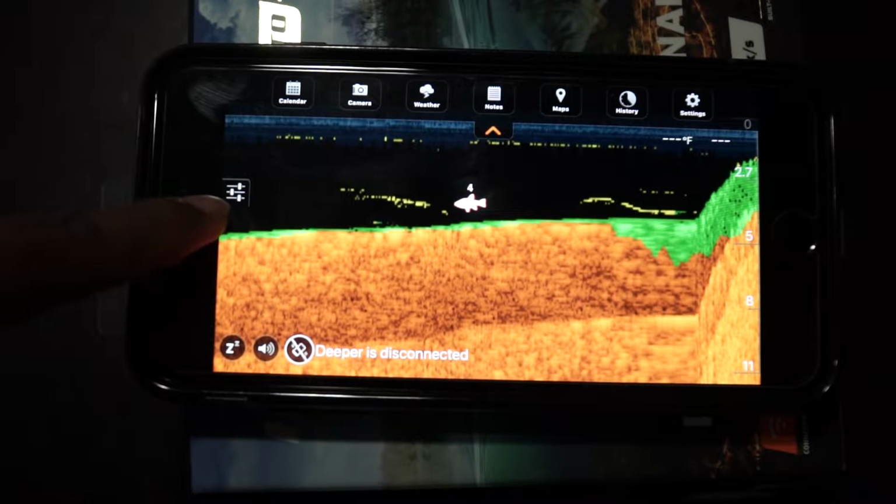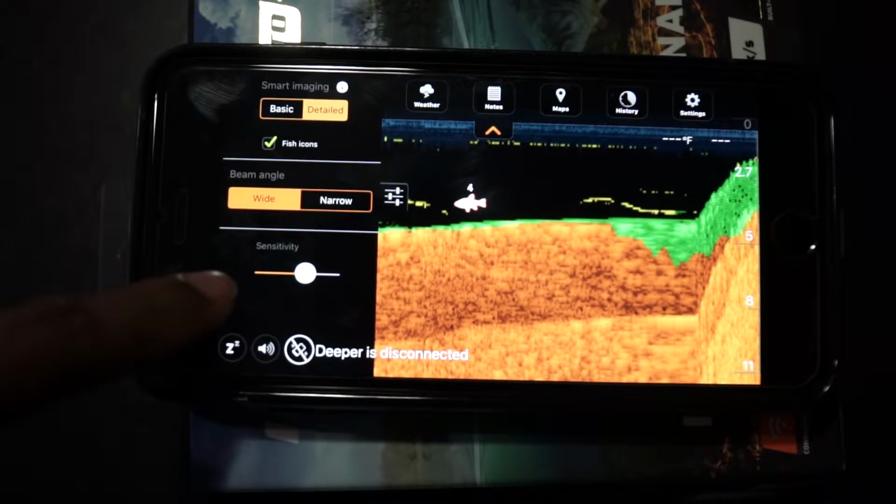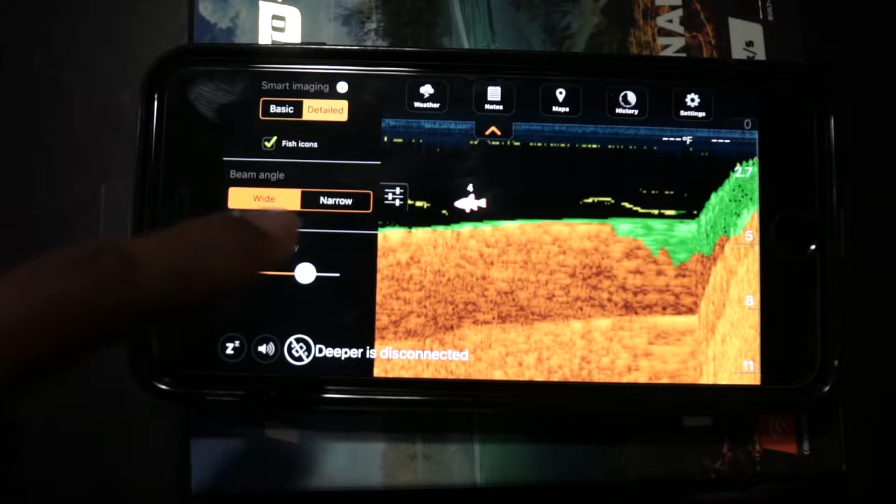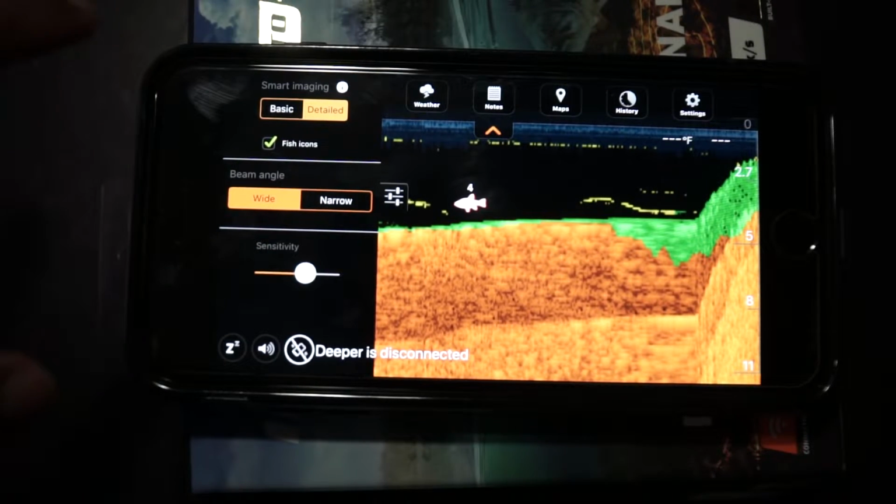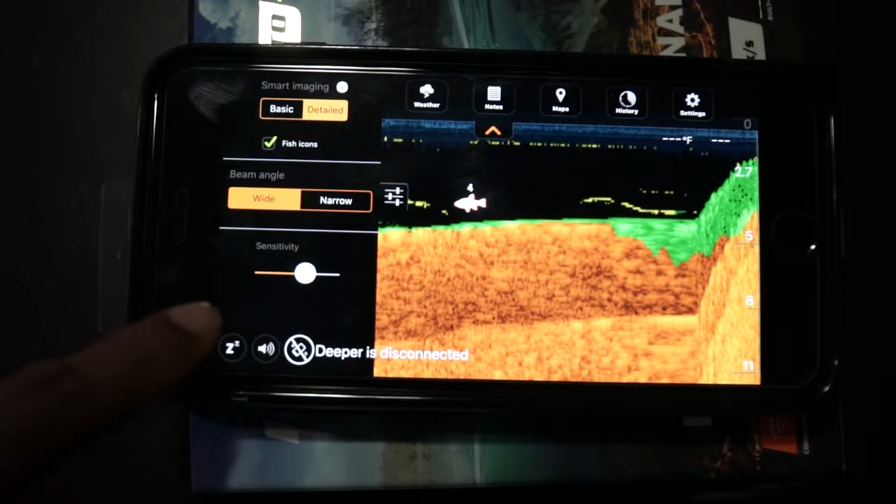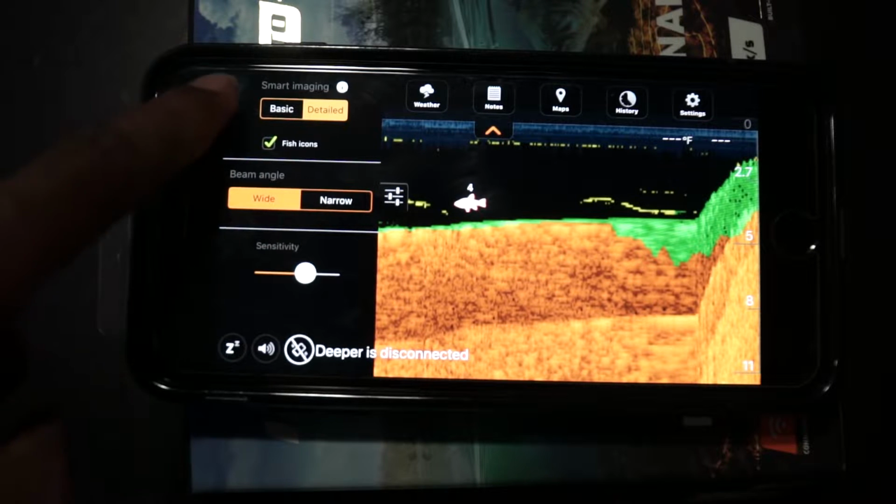And then you've got an option button on this side, and when you click it, it gives you a couple options here. You could turn up the sensitivity of the Deeper. You don't want to turn it up too much, because I noticed when you turn it up too much, it'll pick up way too much stuff and then you can't understand what it's saying. So I turned it up a little bit above half. And the beam angle, I keep it on wide.